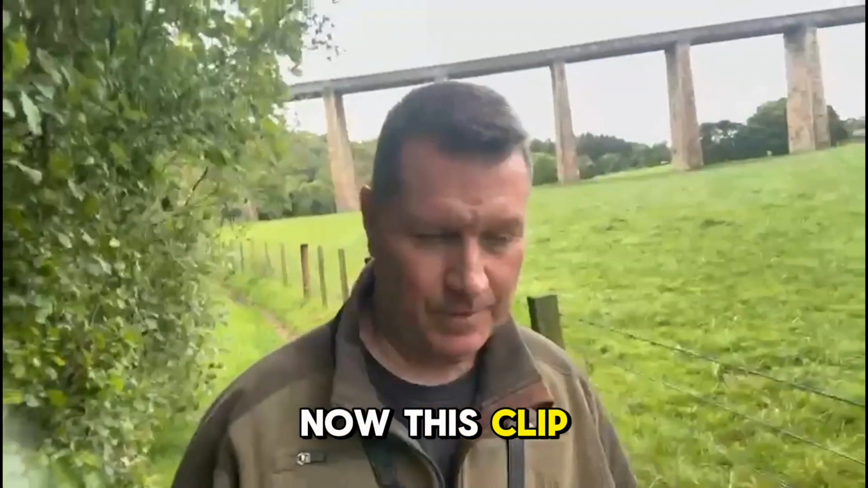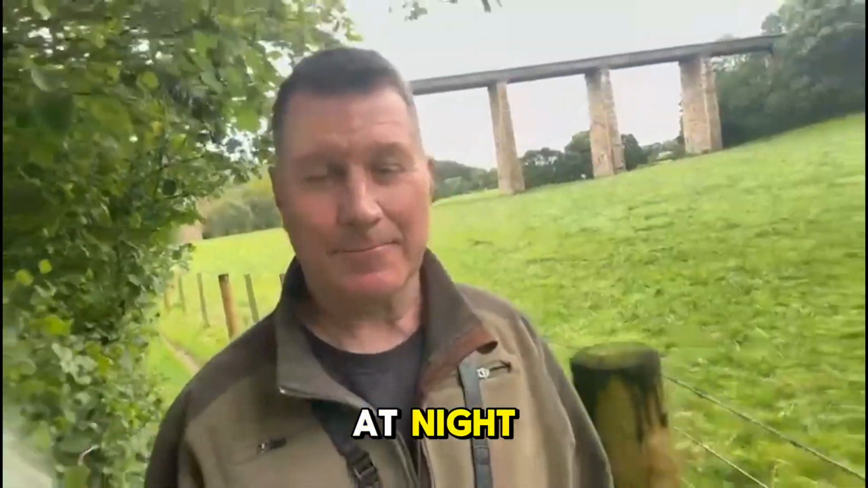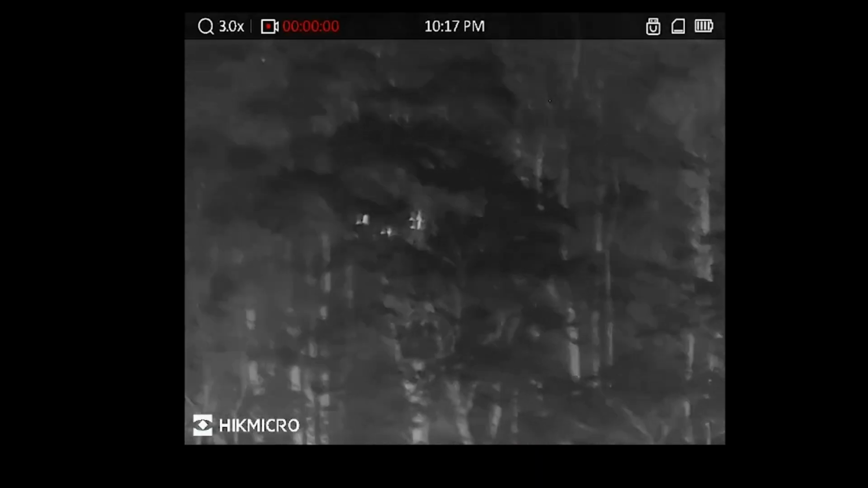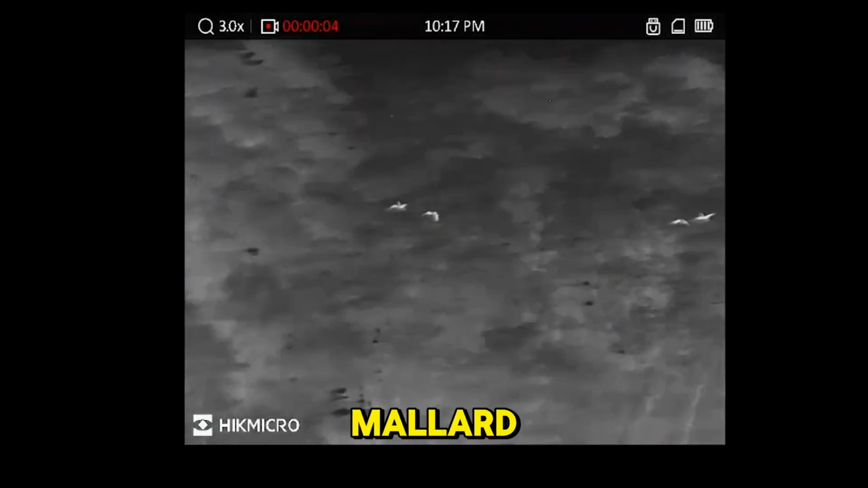Now this clip is about 17 minutes past 10 at night. Pitch black, and I could hear the quacking, and it was great to see this group of mallard coming into our flight pond.